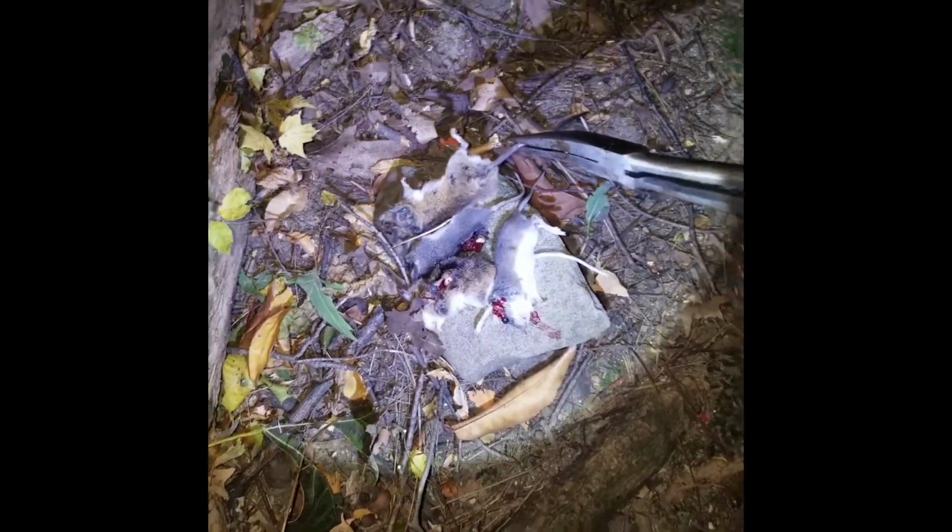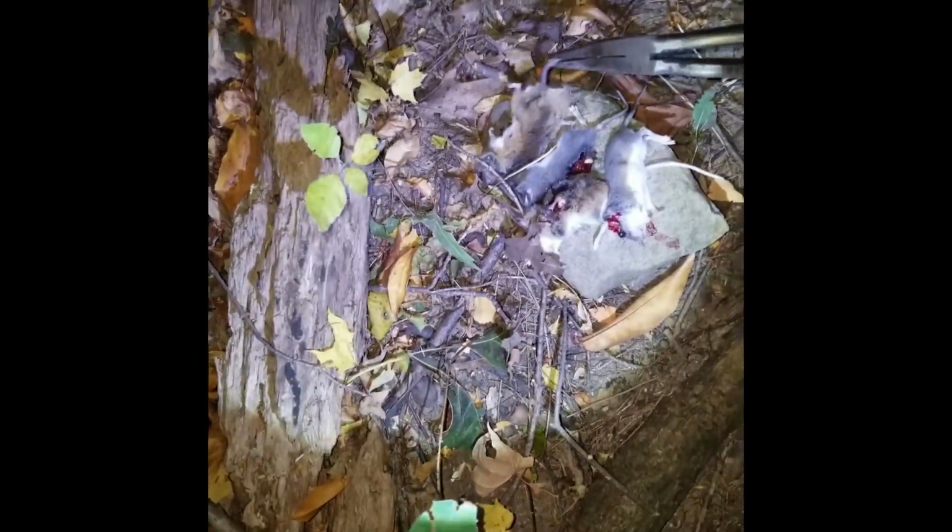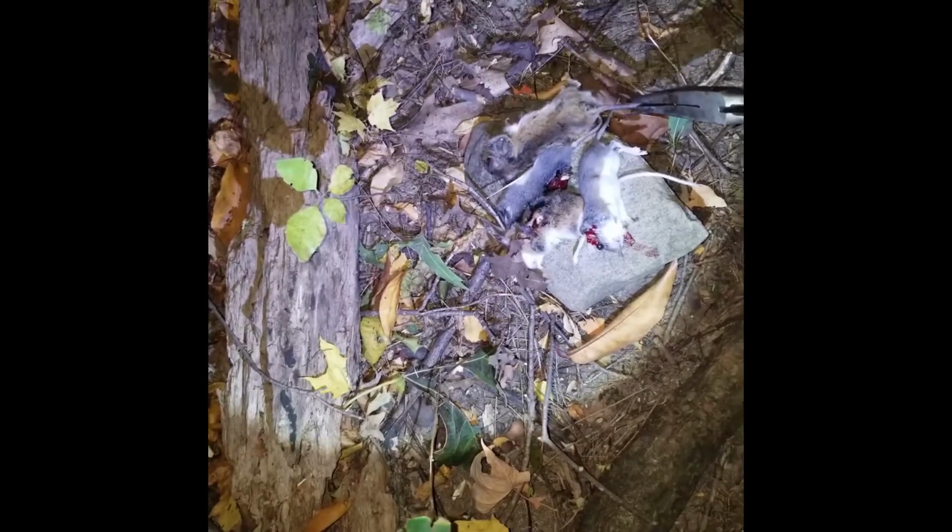Yeah, we'll pass. This is the 4th one. The owls and that. Gonna have a good dinner tonight. So that's 4 here. 2 from before. Total of 6. Keep going.